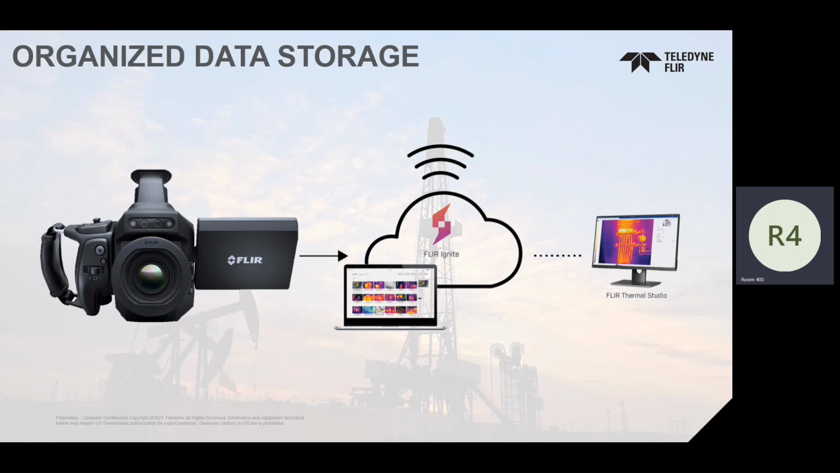As soon as you're connected to a Wi-Fi connection, whether that's tethering from your phone, maybe you have a hotspot in your truck, once you connect once and the Wi-Fi is on the camera, it's going to automatically send those into our cloud called FLIR Ignite, if you want. You can turn it off if you don't like having third-party clouds. That's up to you. But we also have a feature called FLIR Ignite Sync.